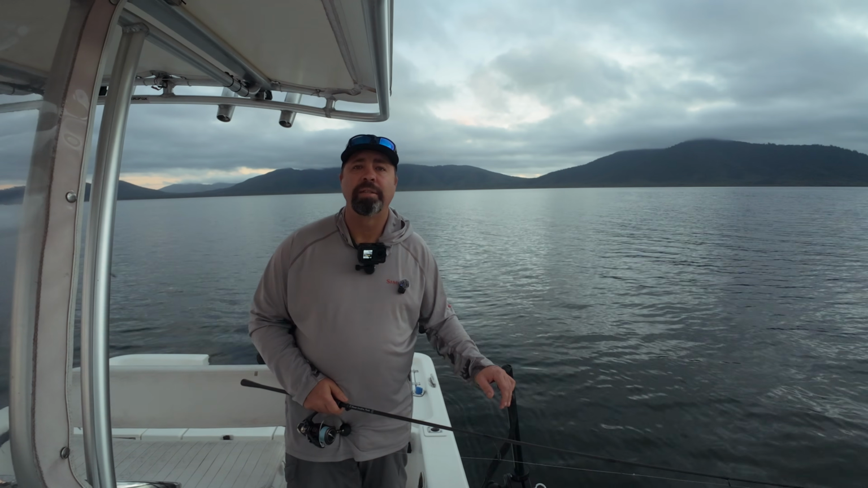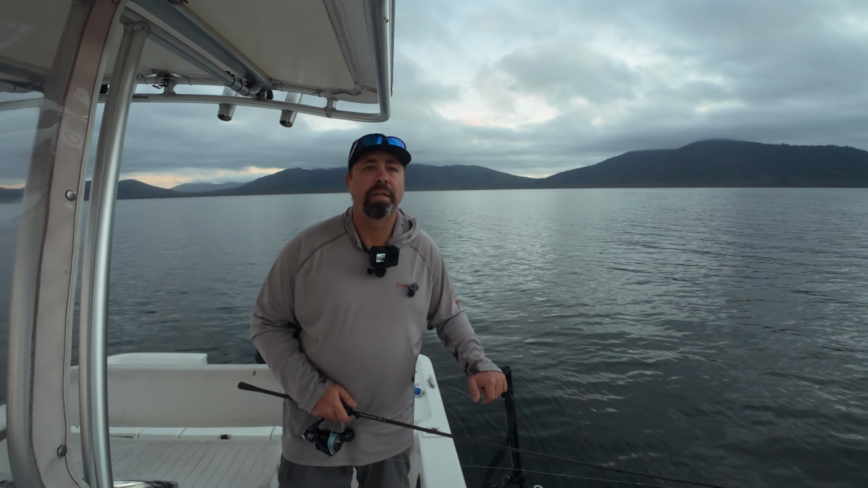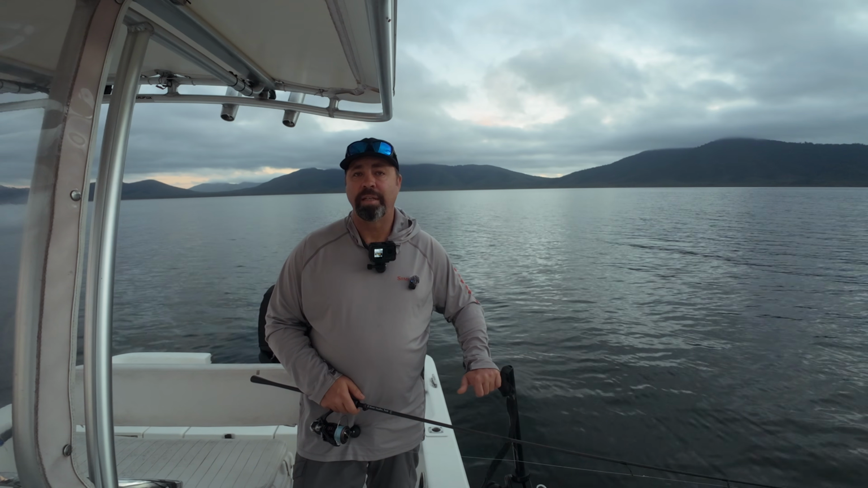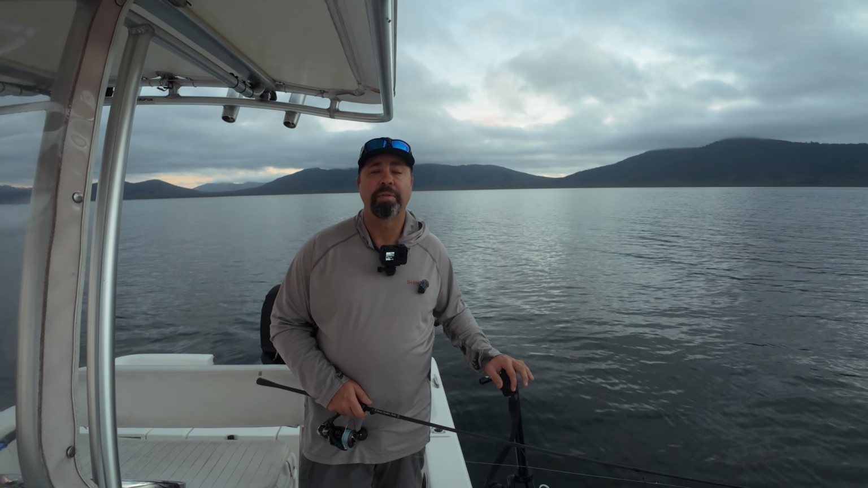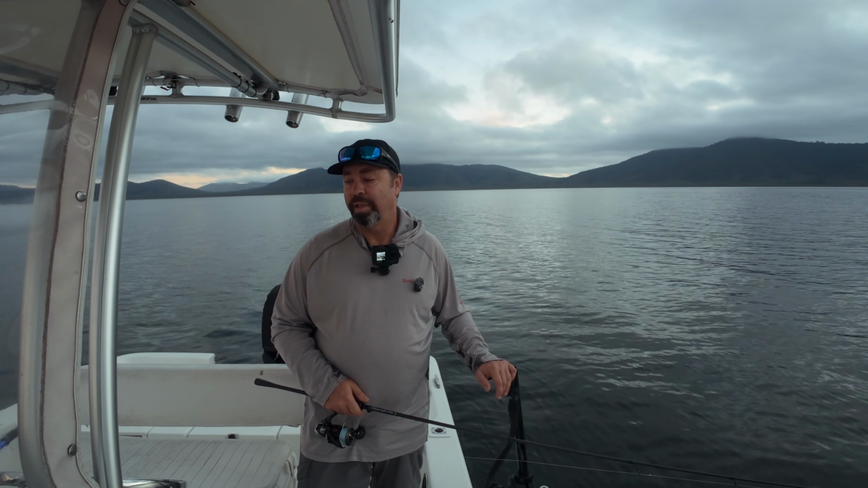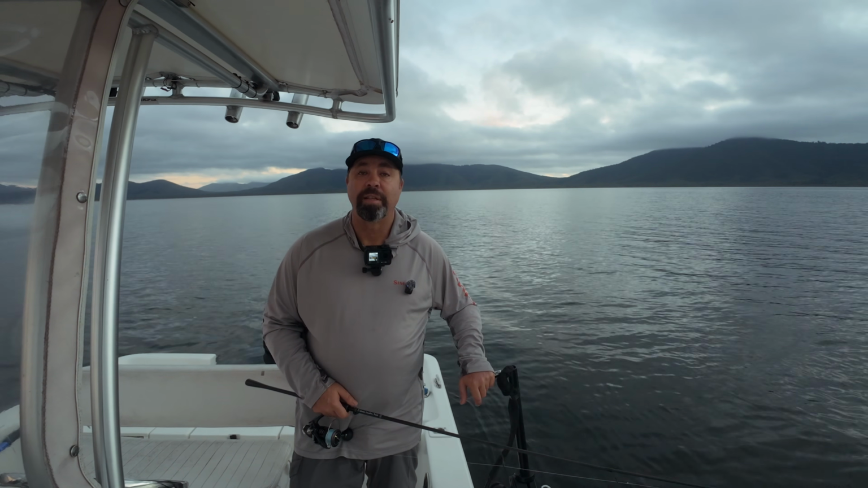So we've got a plan today. We've been struggling to find fish a bit lately, so I think first we're going to go look up shallow, have a look around some weed beds, and then if the weather allows, we're going to have a look for some deep water fish. This time of the year the fish will often transition and hang on that deep timber. Hopefully today we can find them out there.